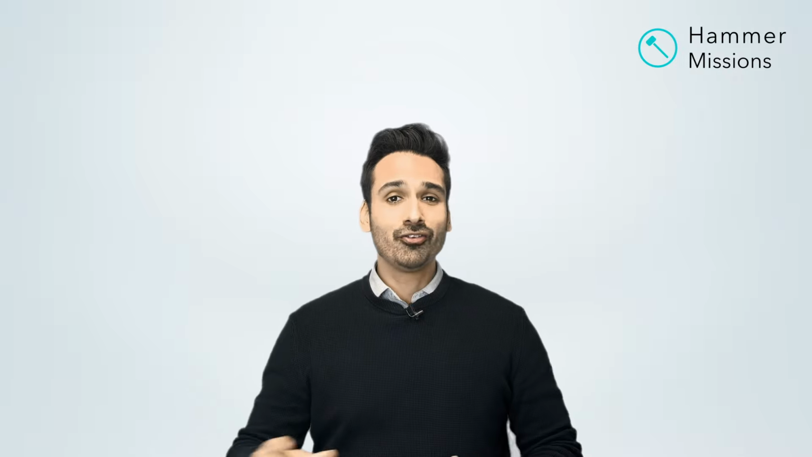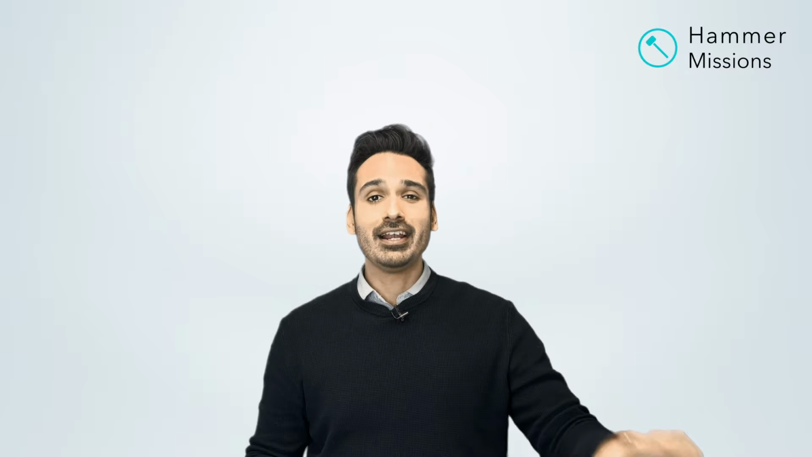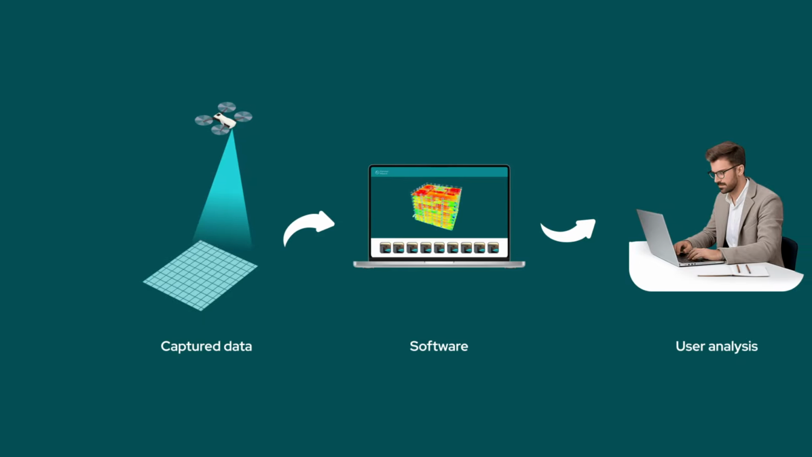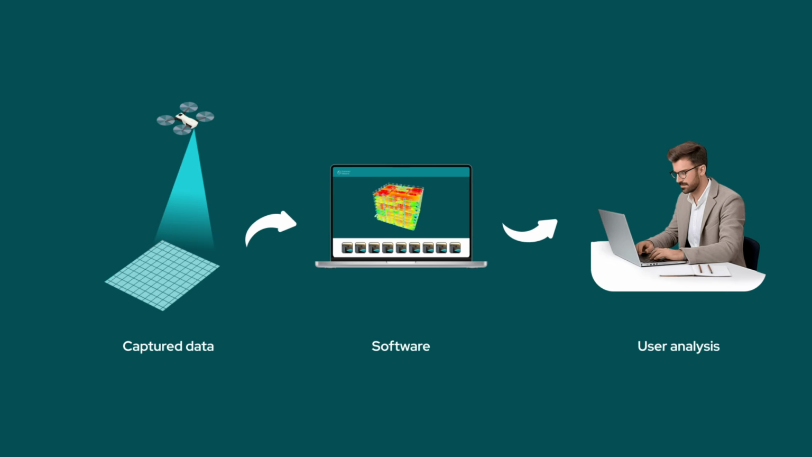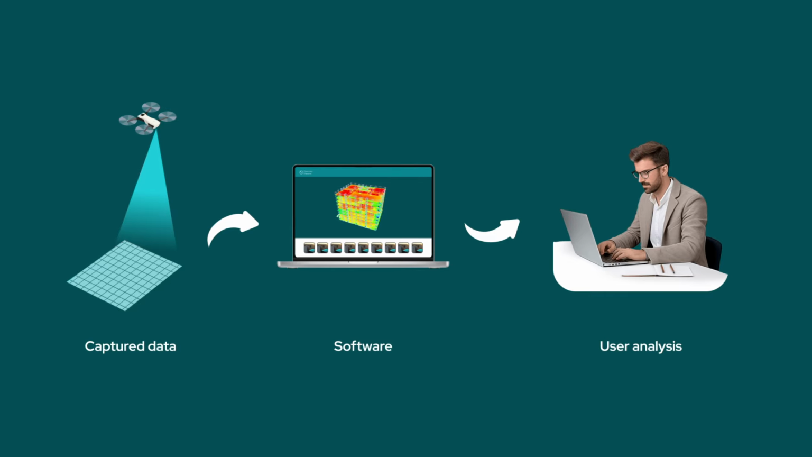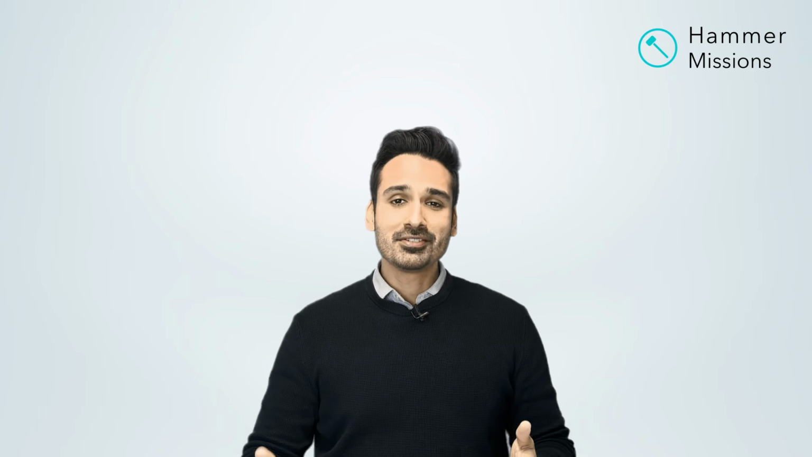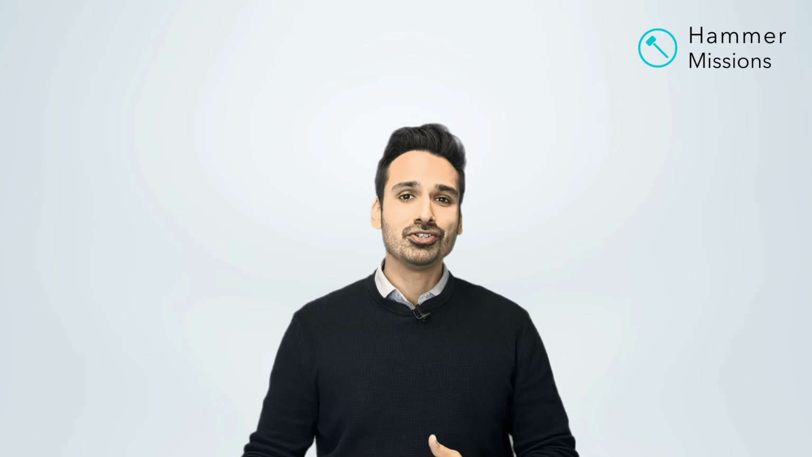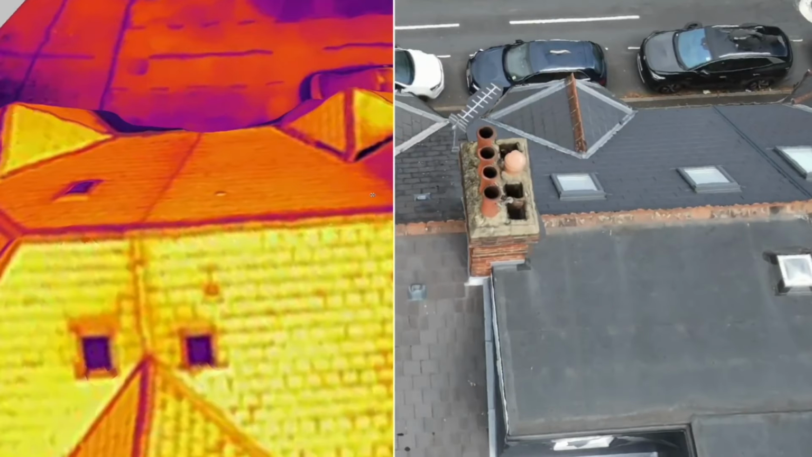And then also thinking through the entire process end to end, as opposed to just looking at the drone, is really important. You want to make sure that your drone's capturing the data in radiometric formats, and that you can use that data in the right software to analyze the building thermally. One of the things we know from thermal data is that, based on the drone you're using, you may not be able to directly use the images. You might need to process them. So we need to make sure that the drones and the software are all working together.